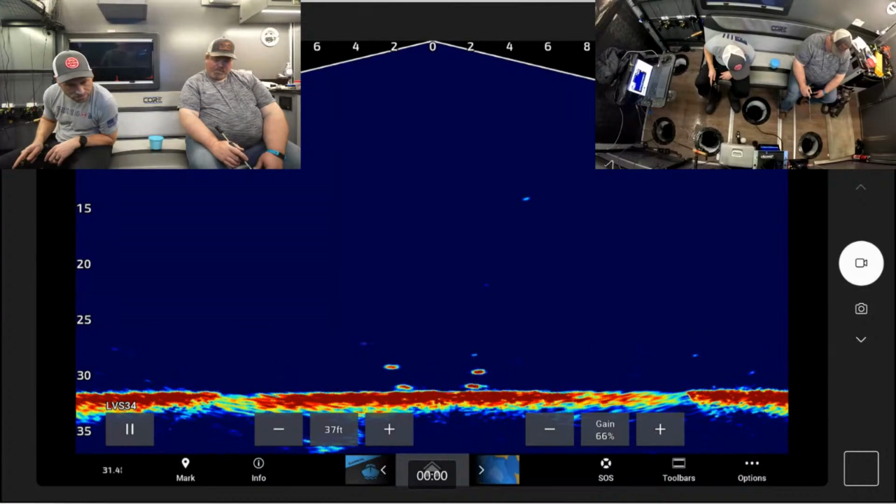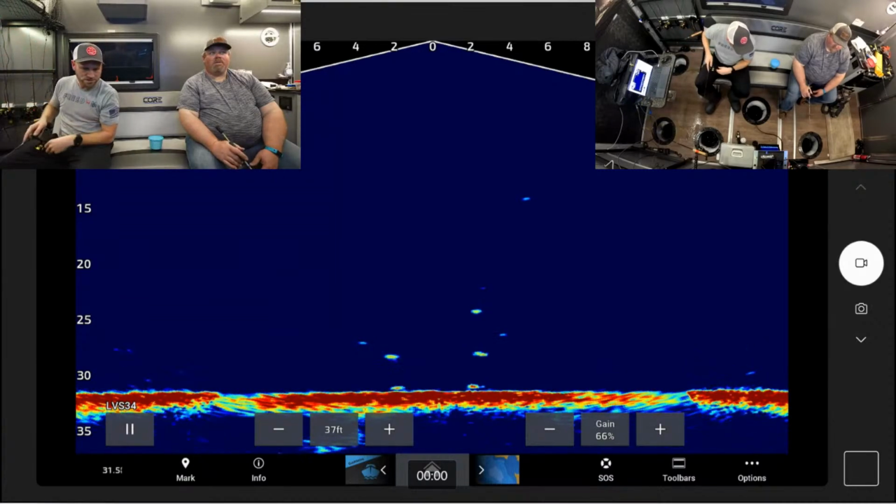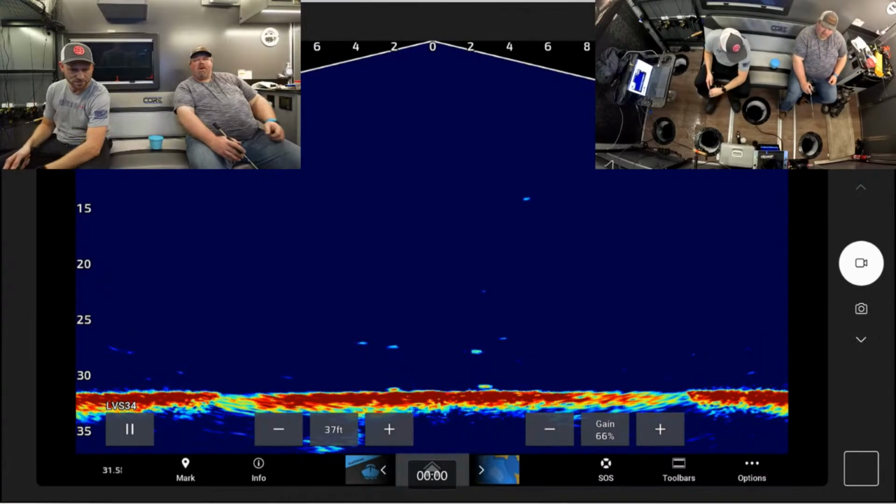Here's a fish. He looks small. Yeah. Hopefully we can get something. And he came off because he's tiny. I think it's just a tiny perch. I think you're right. These aren't crappie down here.